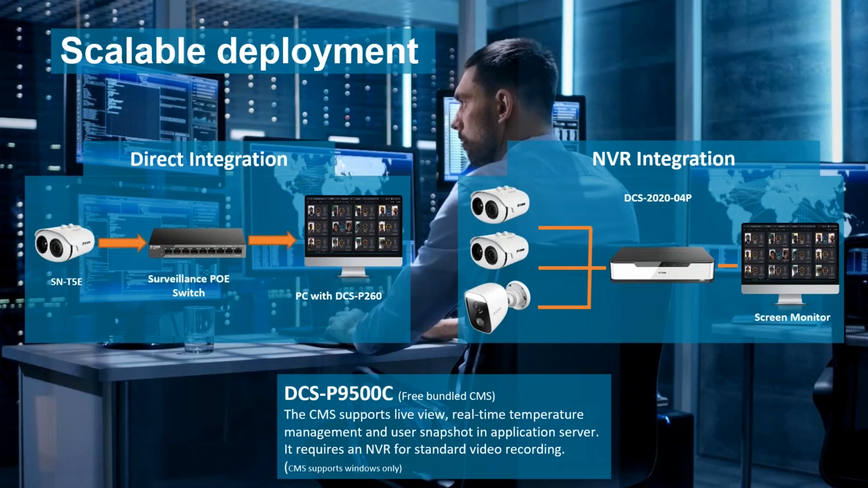You don't necessarily have to do it that way. You can plug it into your existing IP surveillance integration if you want to. So if you already have an existing NVR, or you already have a network that you want to plug the camera into, you're welcome to actually do that. And then you can have the PC that sits onto that same network controlling multiple cameras, not just one. Brilliant.